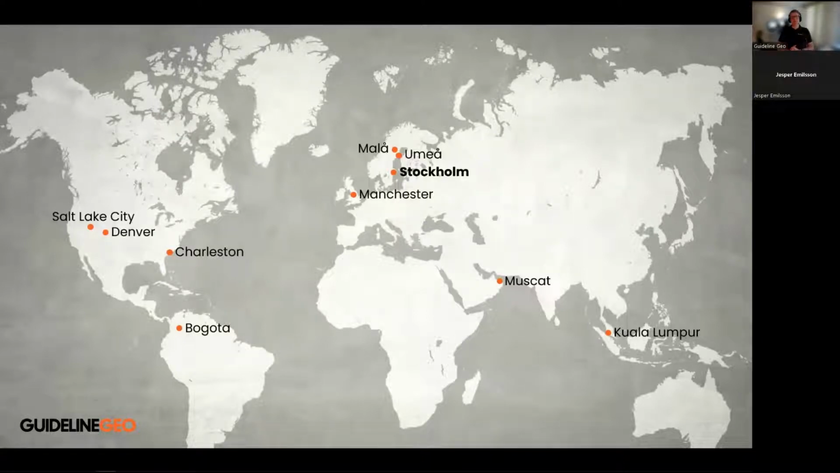Jesper and I are working from Umeå, from the development office. The headquarters of Guideline Geo is situated in Stockholm, Sweden. And further up north in MALÅ, we have the production facilities and the factory. But as you can see from this map, we have offices ranging from Kuala Lumpur in the east to Salt Lake City in the west.